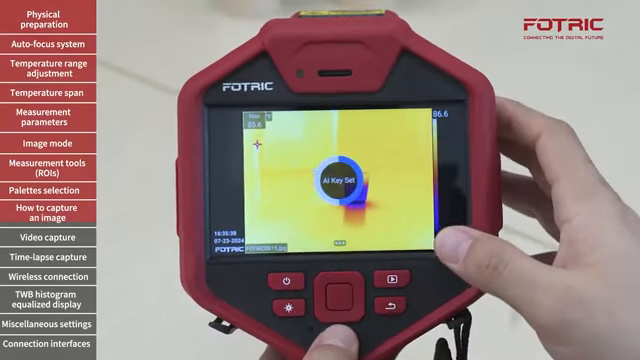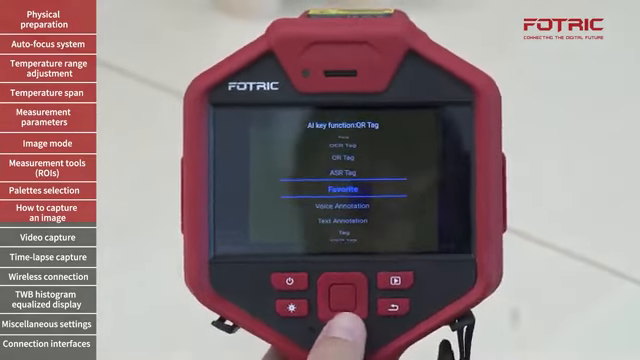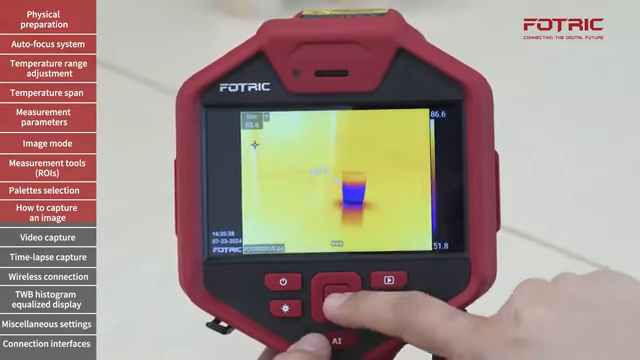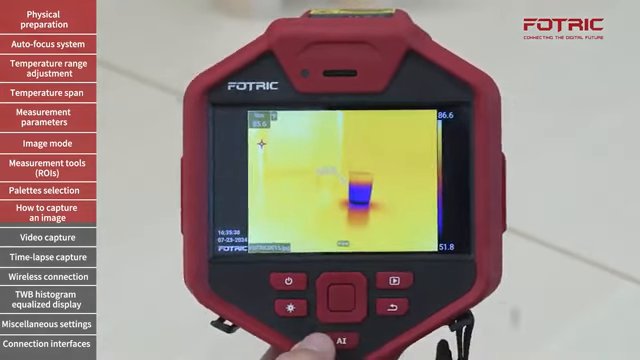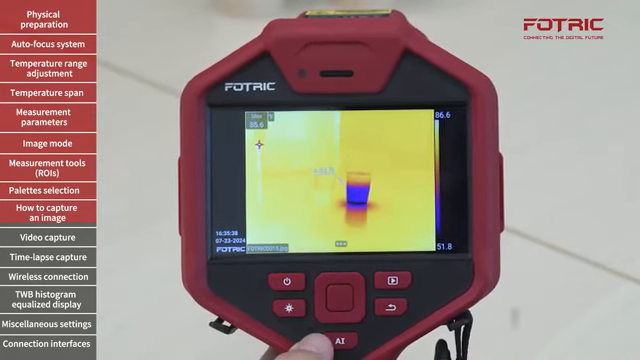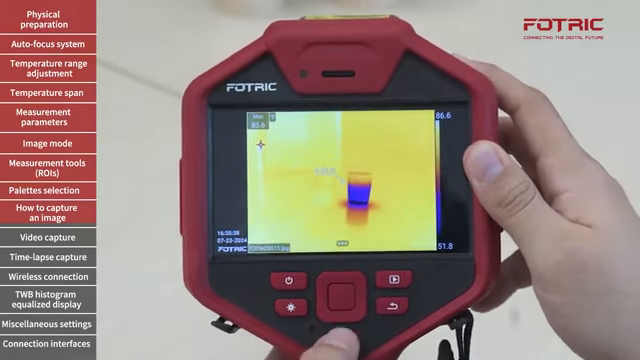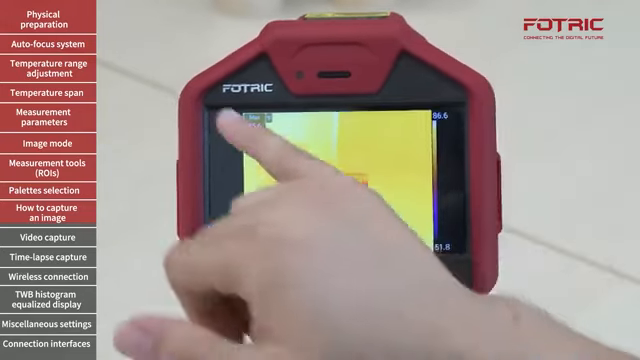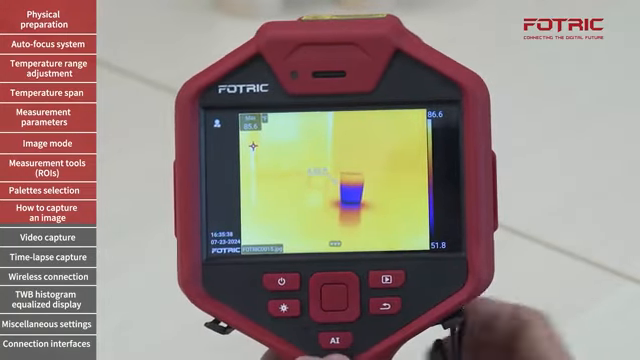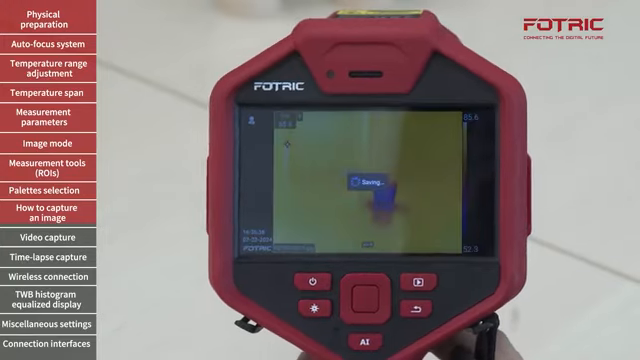There are other features that you can explore on your own, which can be set up to automatically appear when you press that button. Lastly, favorite is one way to mark pictures for multiple reasons. It can be, for instance, mark something with an anomaly. In those cases, I can press the AI button after the picture is taken, and the favorite icon will automatically appear in the corner. Now I'm ready to save the picture by pressing the black trigger.